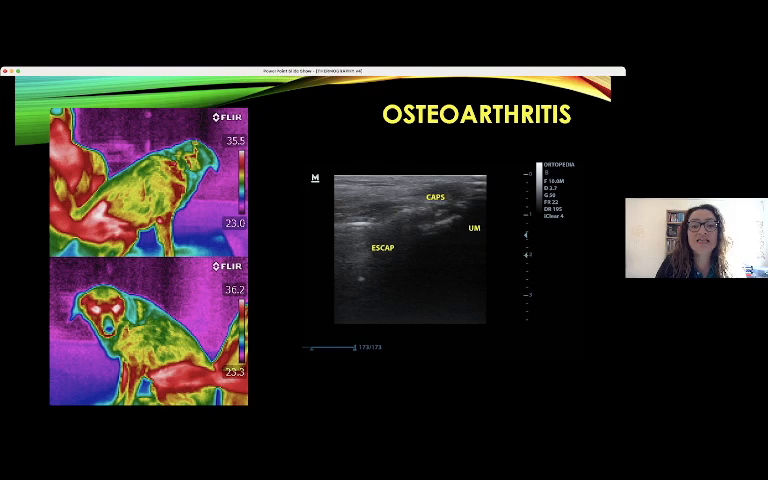We can see here in this dog that the right shoulder is warmer, it has increased blood flow compared to the left shoulder, and after we performed the ultrasound, we can see the important alteration in the joint capsule and cartilage, and in the insertion of the tendon of the biceps muscle.